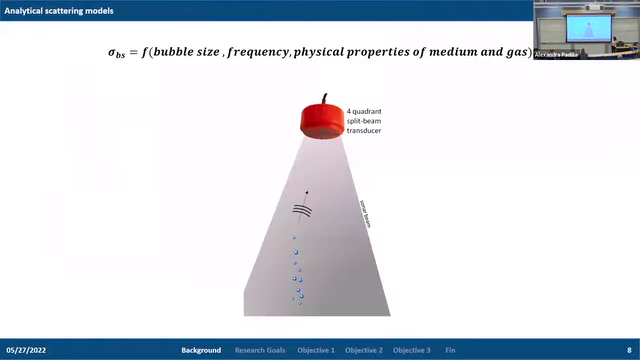So to talk a little bit about those scattering models, they help us predict how a bubble scatters sound in the ocean. In particular, we're interested in sigma BS, which is the acoustic backscattering cross-section. And this parameter is a function of many properties of the bubble and the medium itself, such as the bubble size, the incident frequency of the acoustic system that's being used, and other physical properties of the gas.